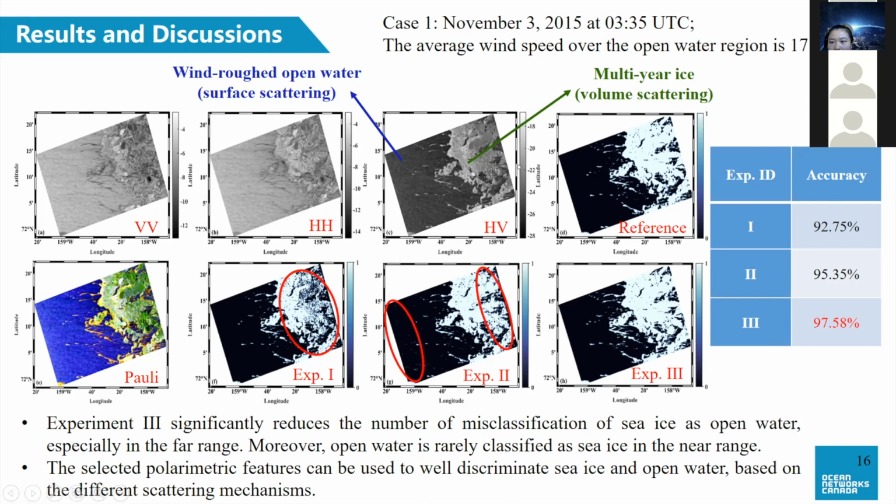The reason for that is that sea ice and open water are related to different surface scattering mechanisms. The former is associated with volume scattering, and the latter corresponds to surface scattering. Therefore, the selected polarimetric features can be used to well discriminate sea ice and open water.